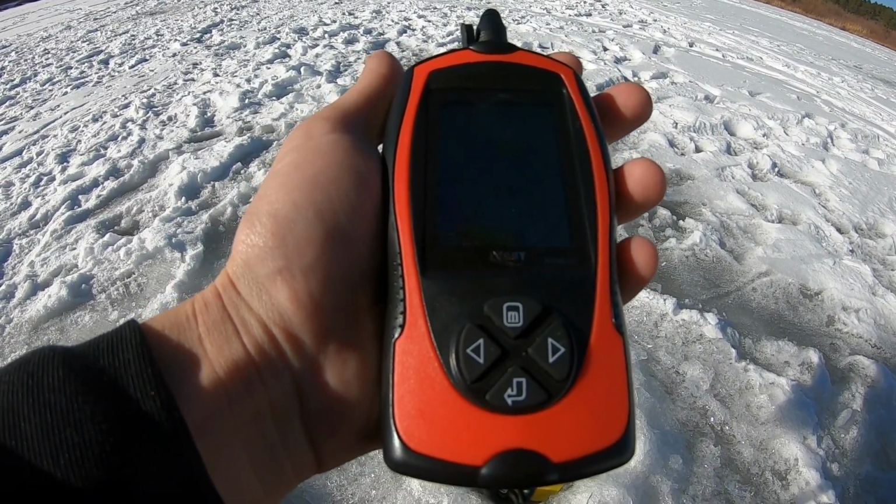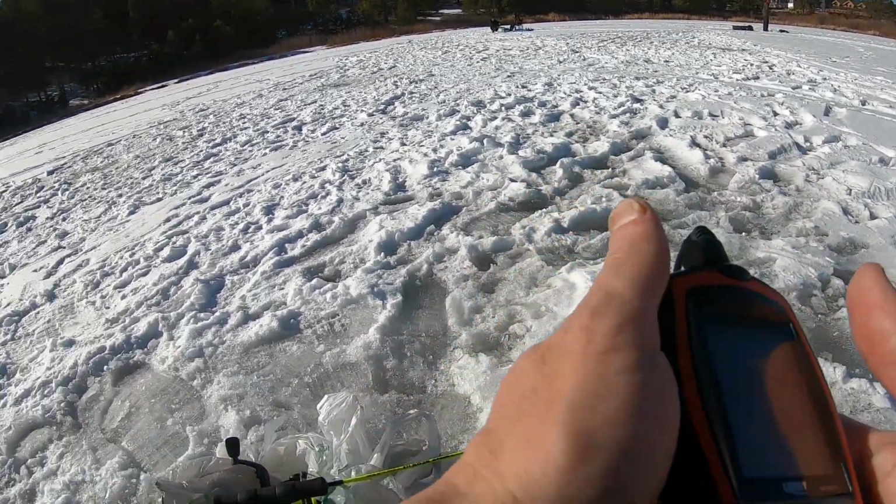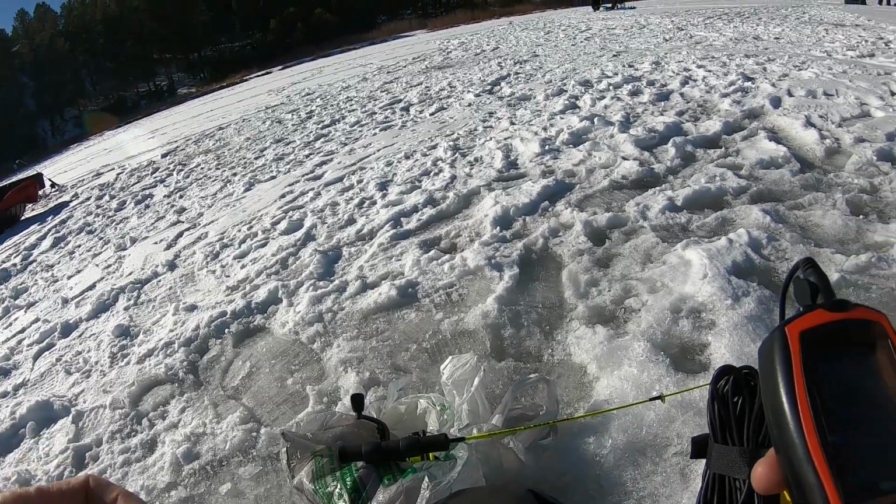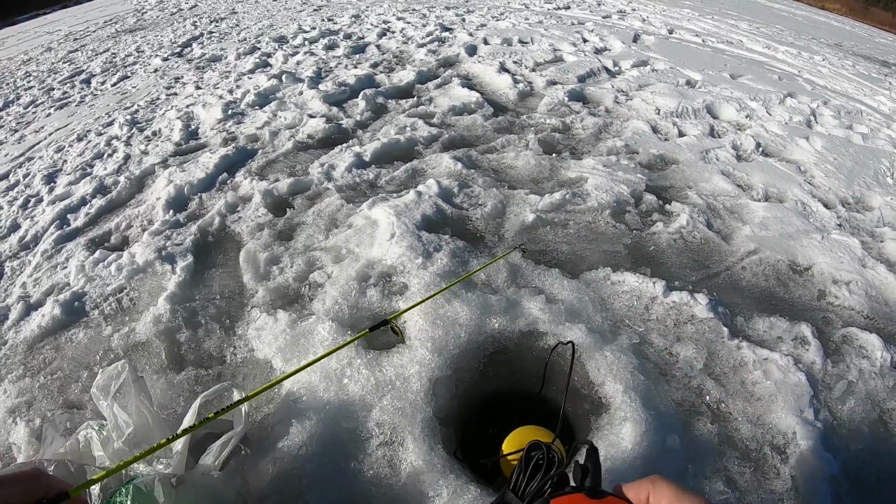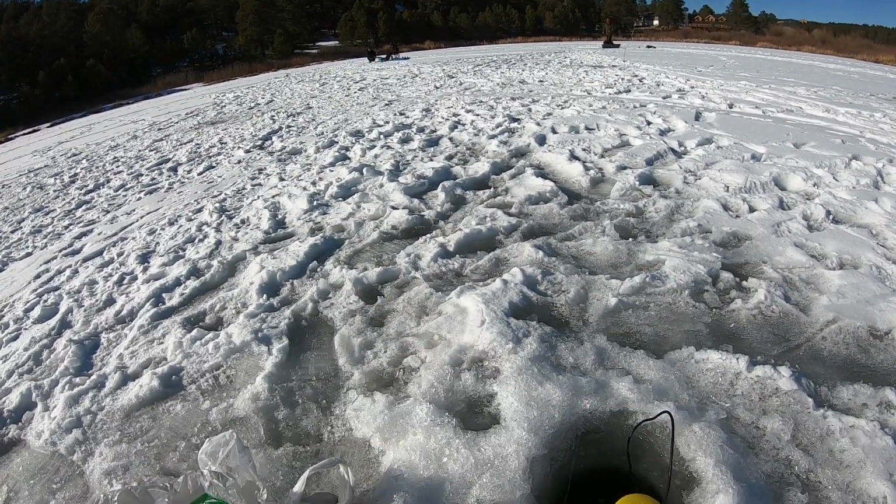It says we're in 7.8 feet of water. How deep does it say you're at? About the same. Hell yeah, so that's a good sign. Let's see if it reads my jig. Oh, that thing will work great. Yeah. I hope so. We'll see how sensitive it is.